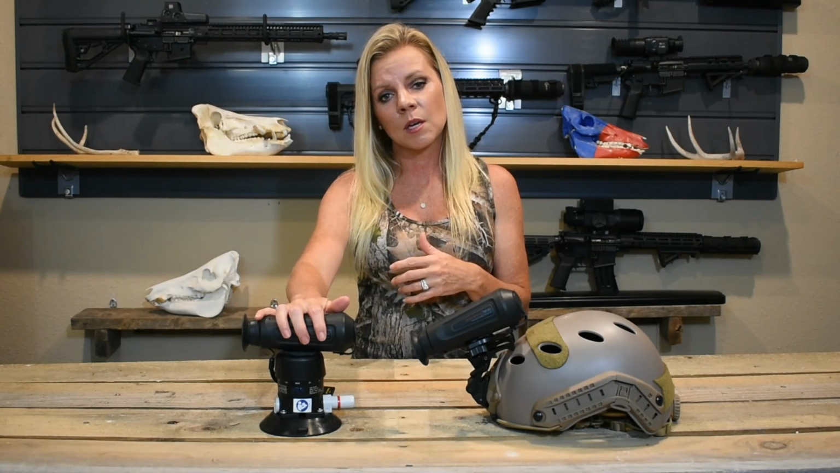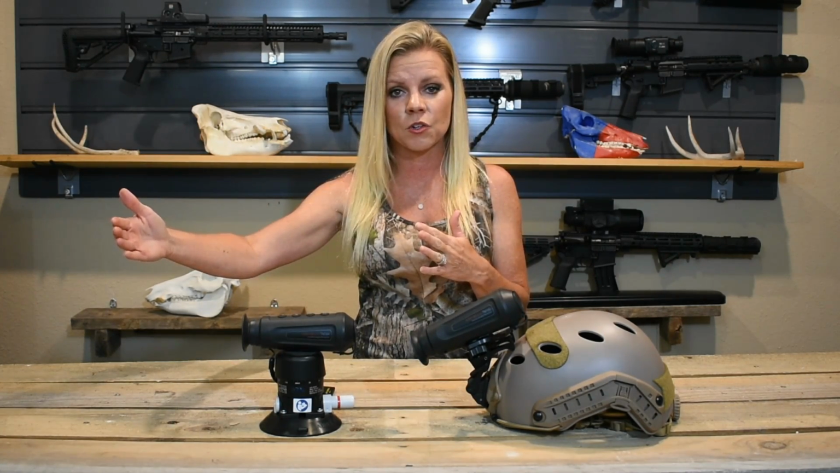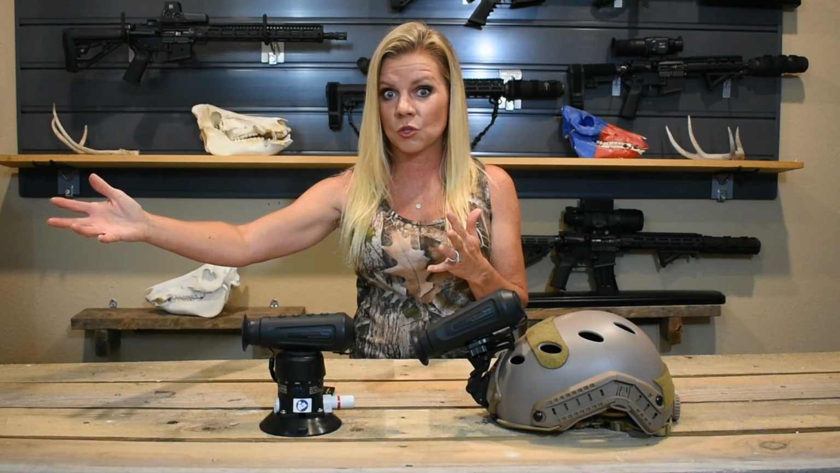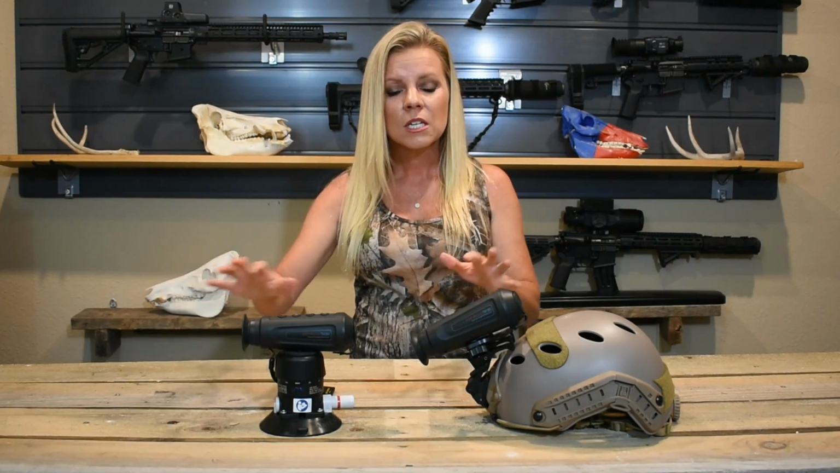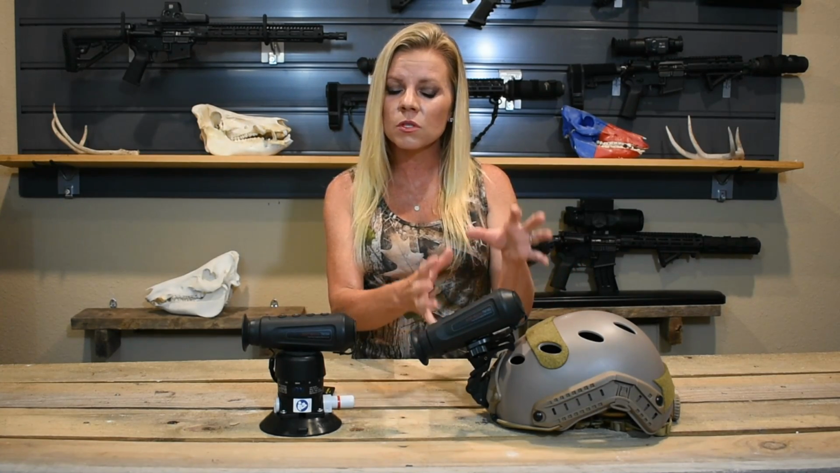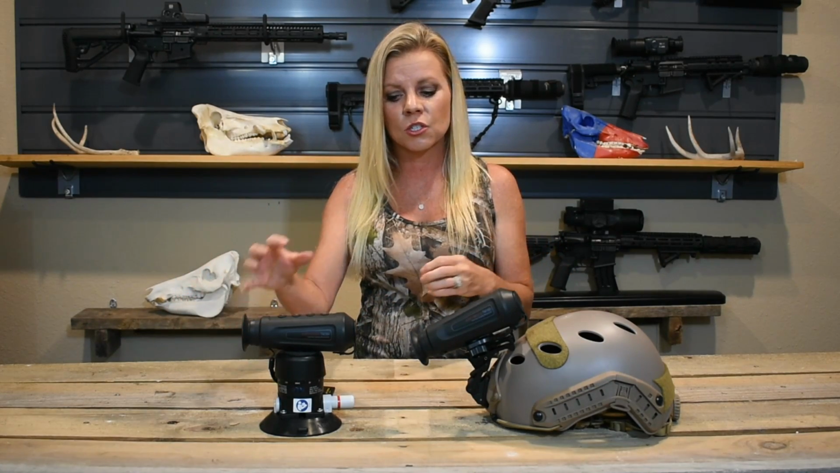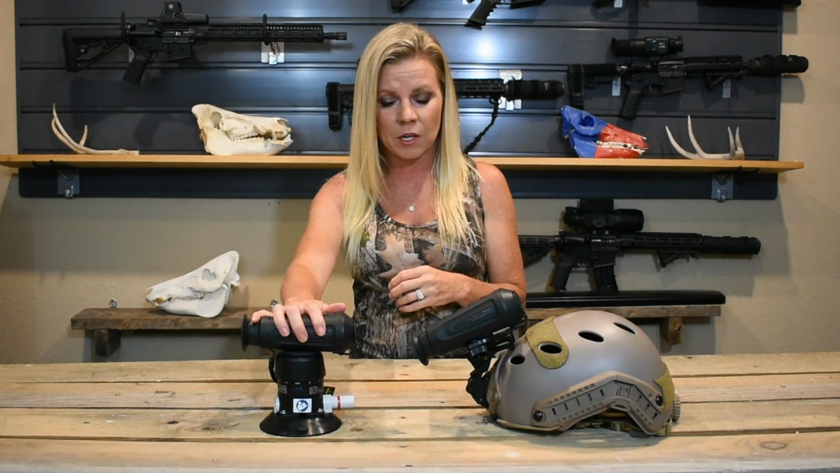As for the TM384, we definitely felt more comfortable going beyond that 100 yards. We went up to 250, very comfortable. So that's going to be the huge difference in these. If you're looking at something up close, the TM160 is going to be great. But if you're wanting that larger range, you definitely want to go with the TM384.